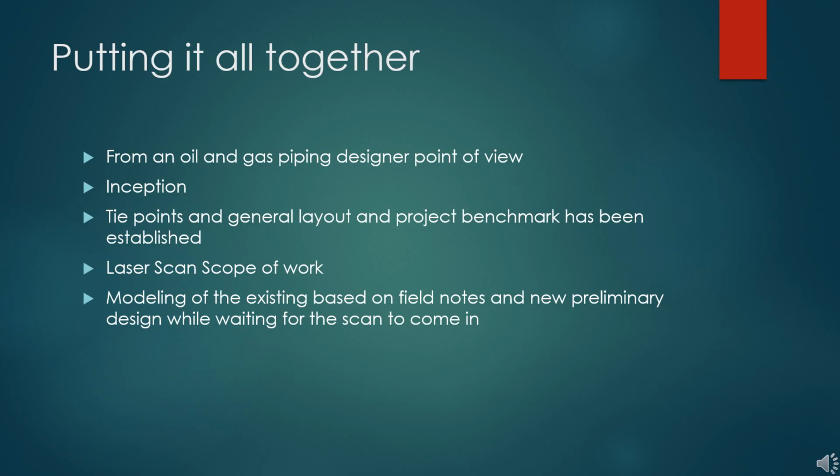You don't want to do too much. You also don't want to do too little. You want to do just enough. If you do too much, you're kind of overlapping the work that's already been done by the scan, but you want to do just enough so then you have an idea of where the scan should be.